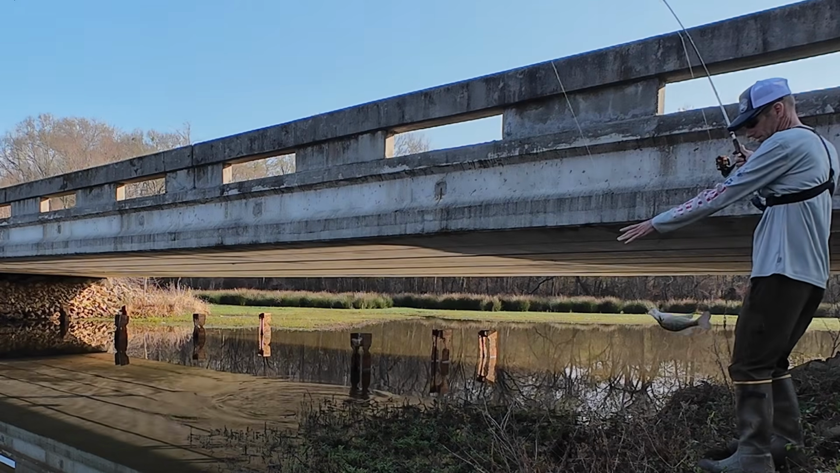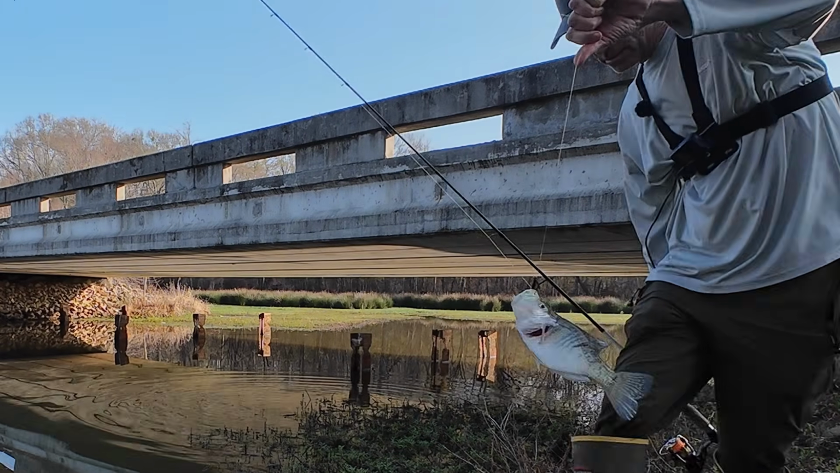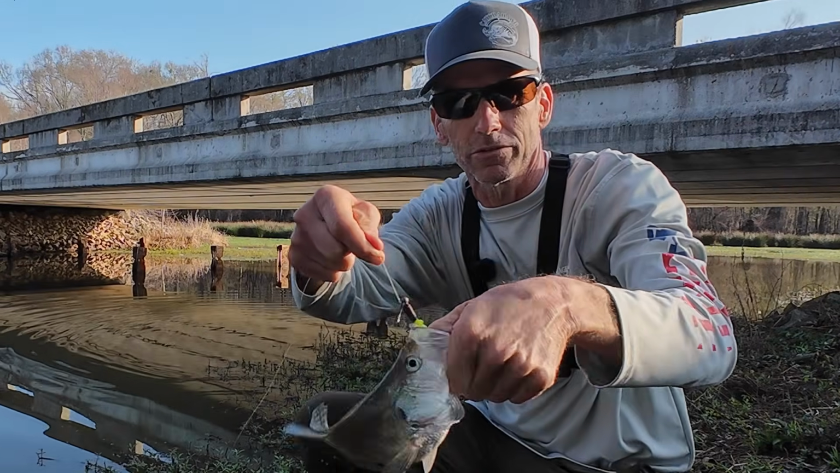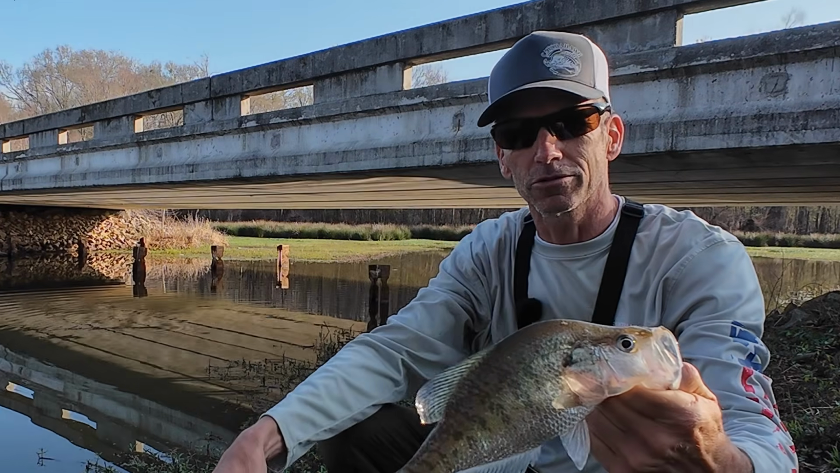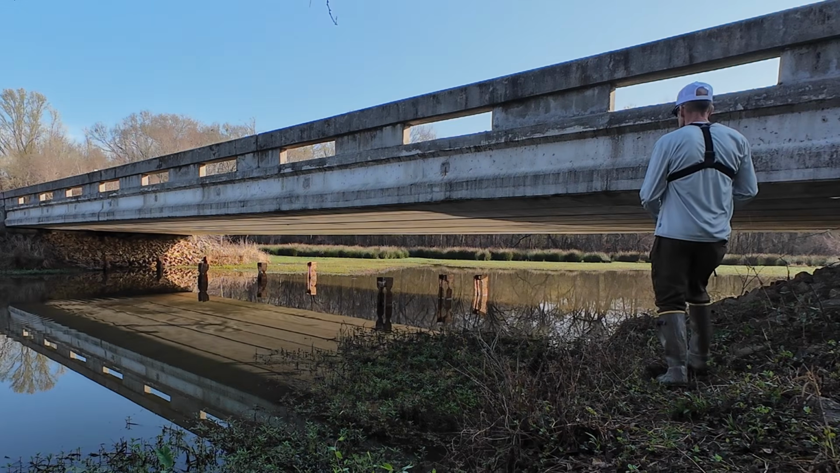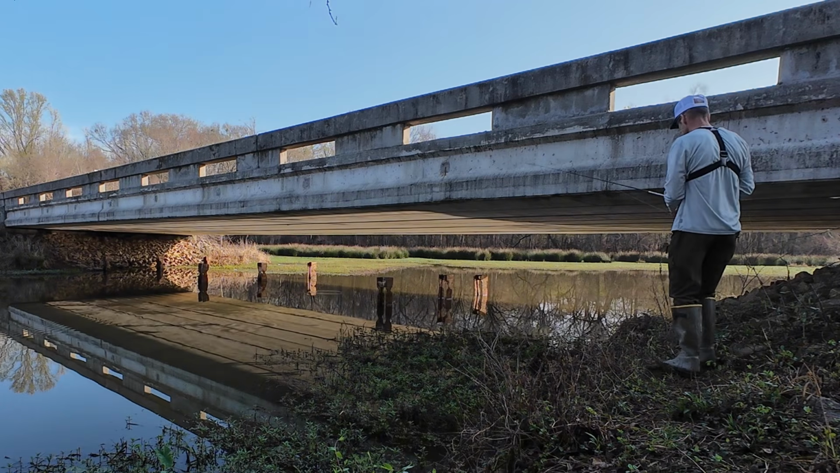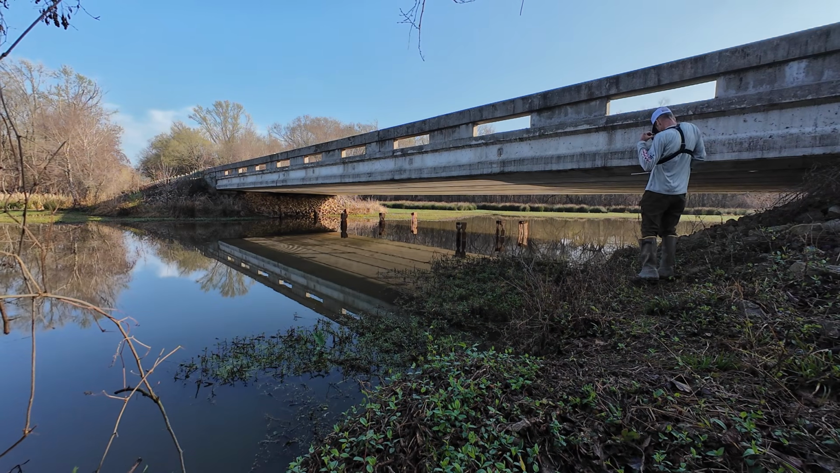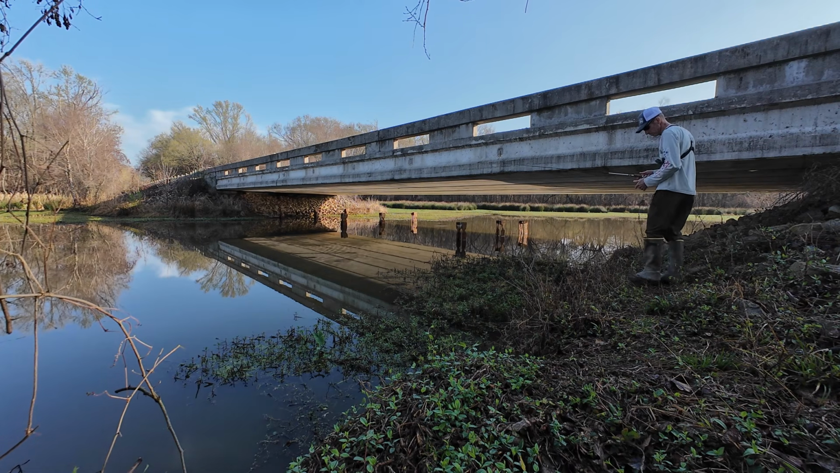Got another one. Man, that took us a while. But I finally captured another one out from underneath there. Now I gotta walk way over here to get my stringer. Well, let's see if there's more. You know, it's the week of the full moon. Sometimes later in the day can be a lot better than early in the morning.